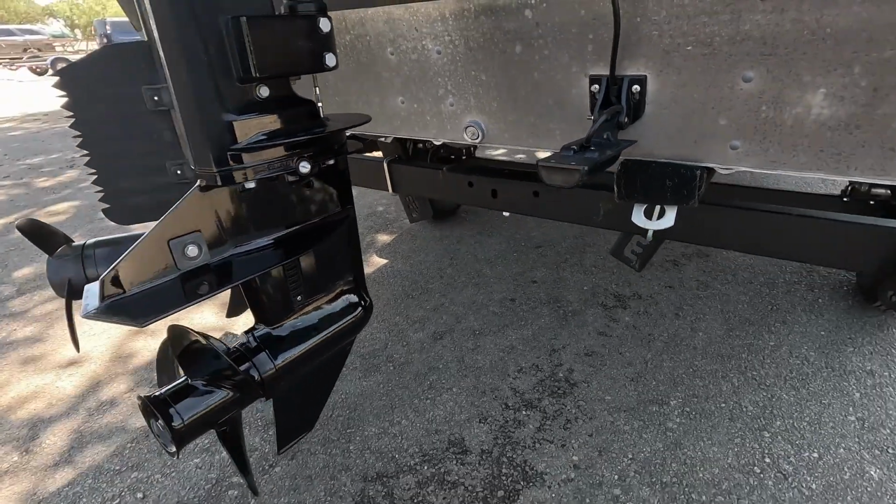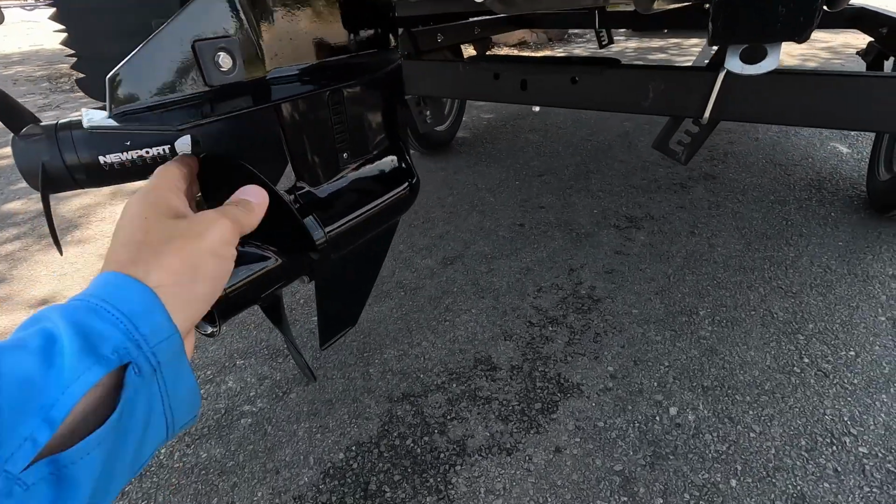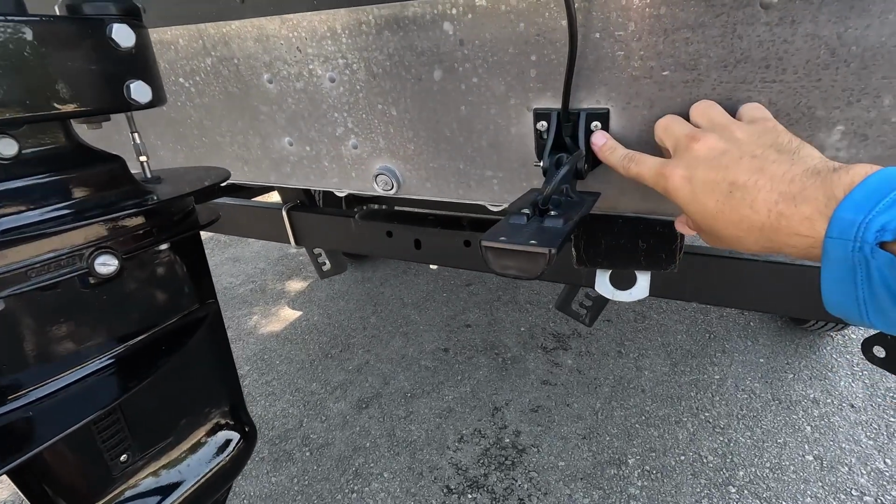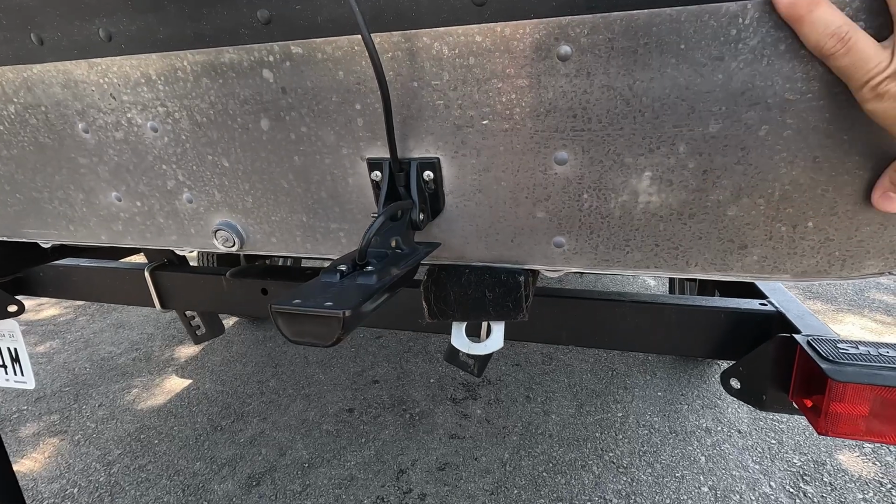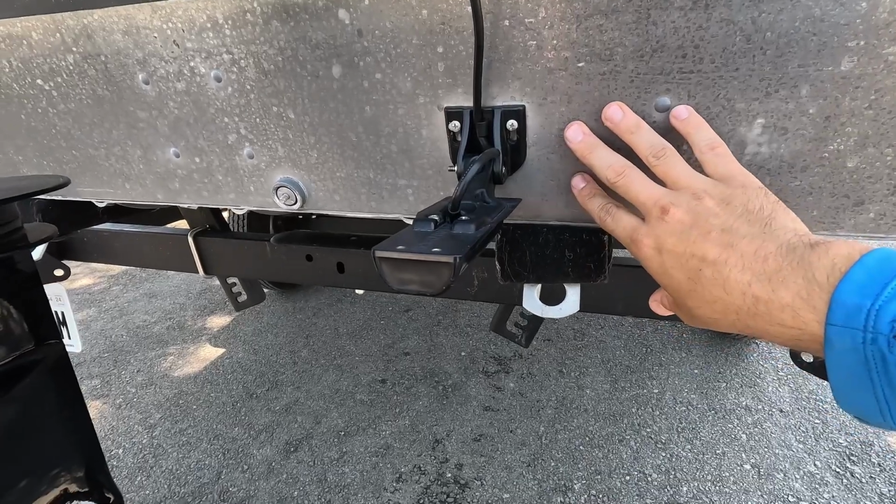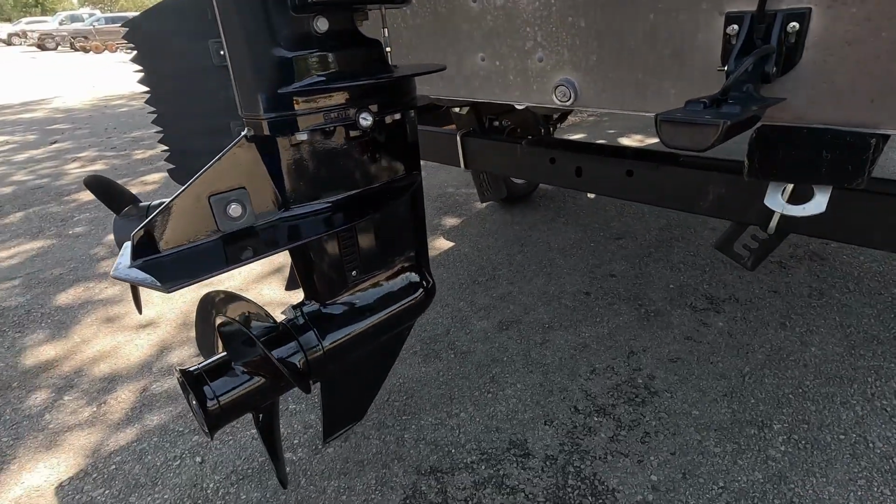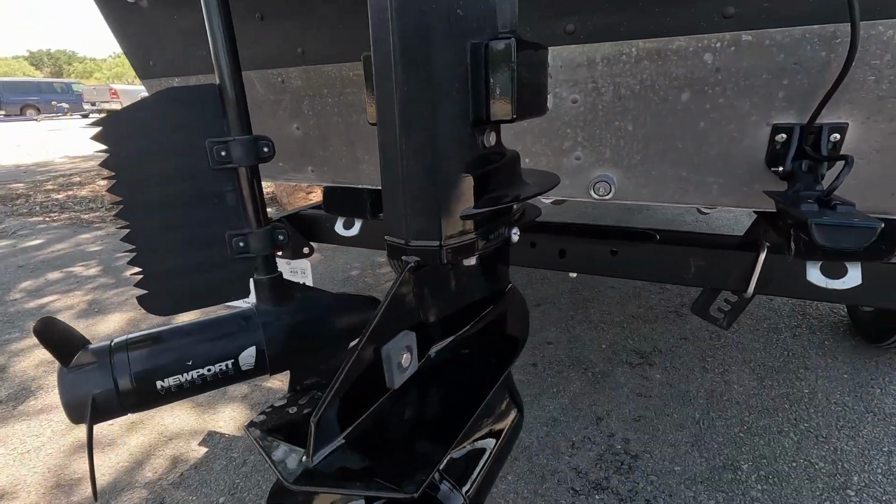The second one too is that most outboard motors, the prop spins in a clockwise motion, and so it's recommended that you mount the transducer on the starboard side. That's on the right side when you're driving the boat forward, and that just reduces the amount of interference from the propeller wash. But if you have an outboard that spins the other way, you'll actually have to put the transducer on the port side of the boat.